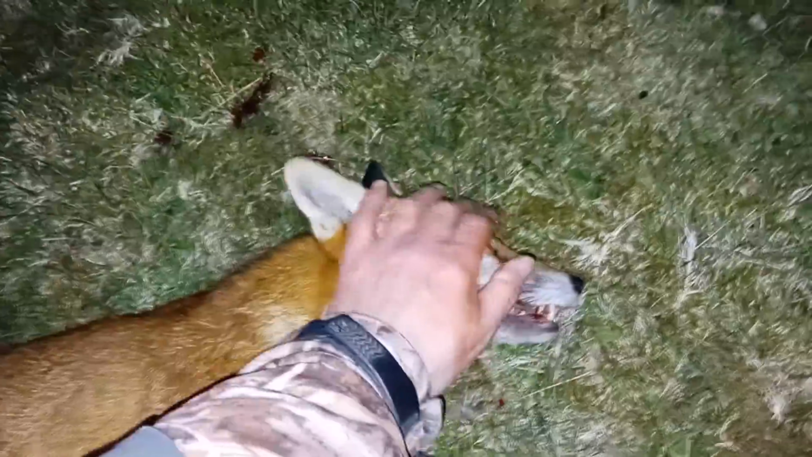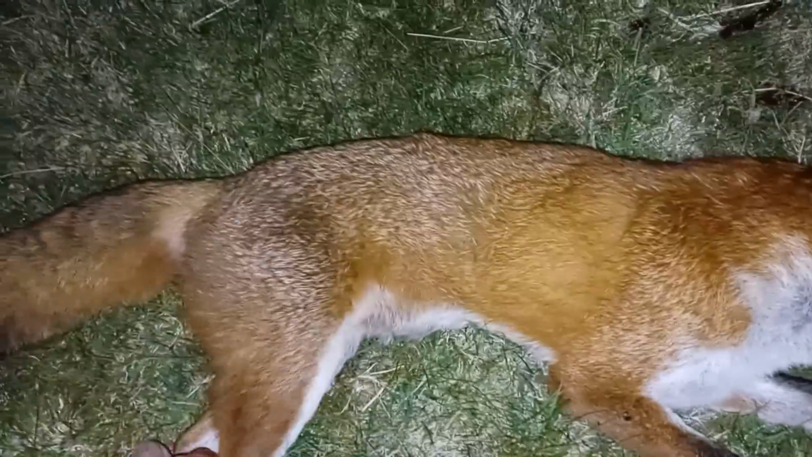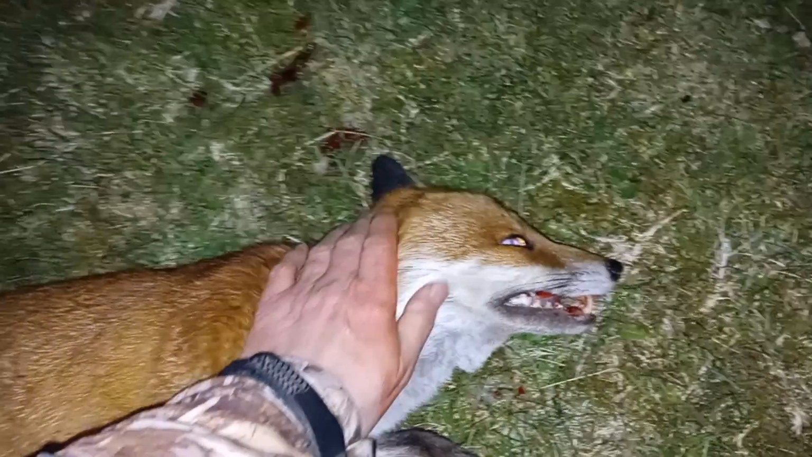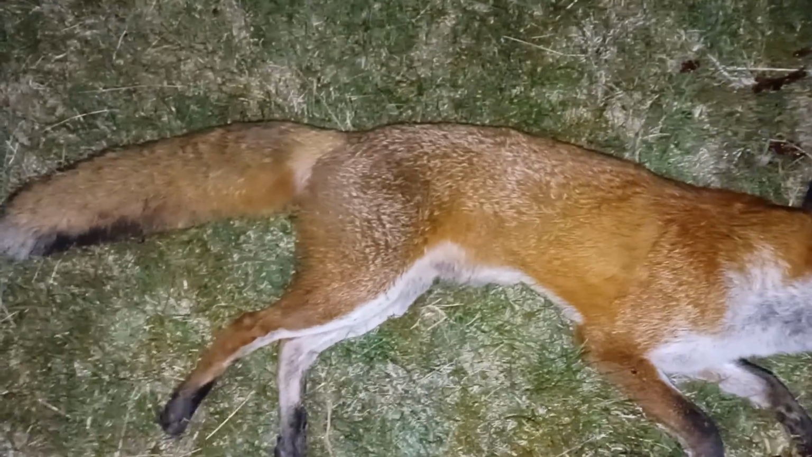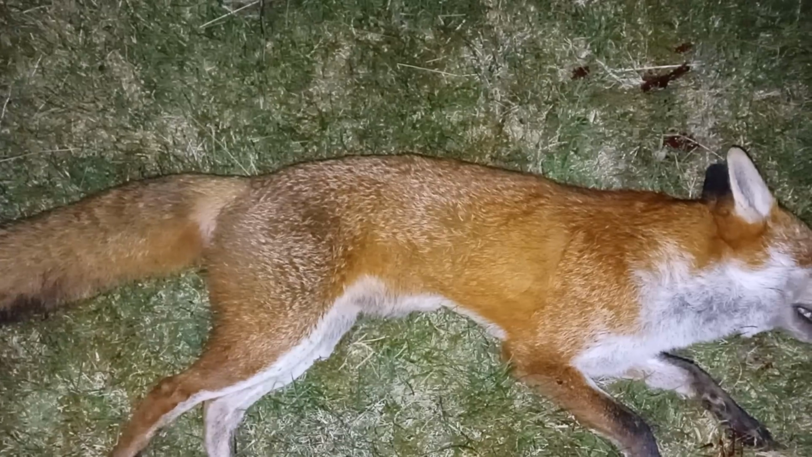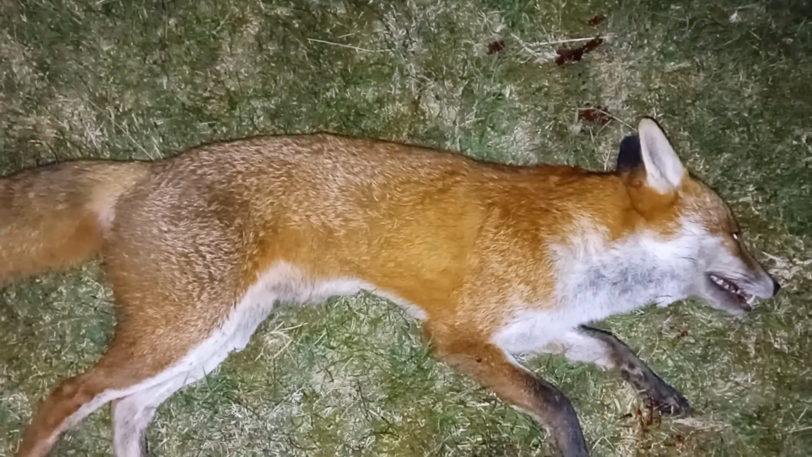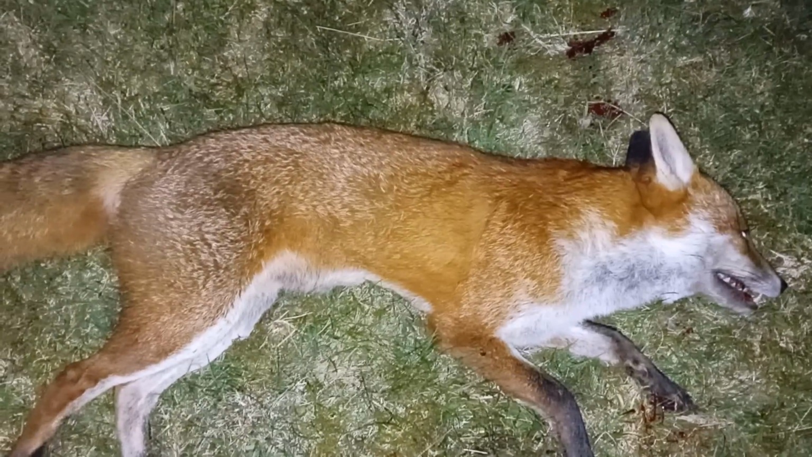Yeah, here's this fox I've just got. Another barren vixen actually. Yeah, I'm quite shocked. Another nice fox, but like I say, you know, we've got to control these foxes on this ground. So anyway, the farmer's going to be very pleased now, and nice one. I think it's home time.